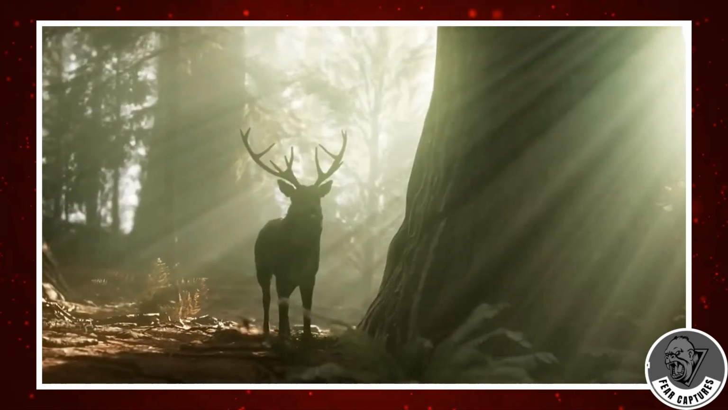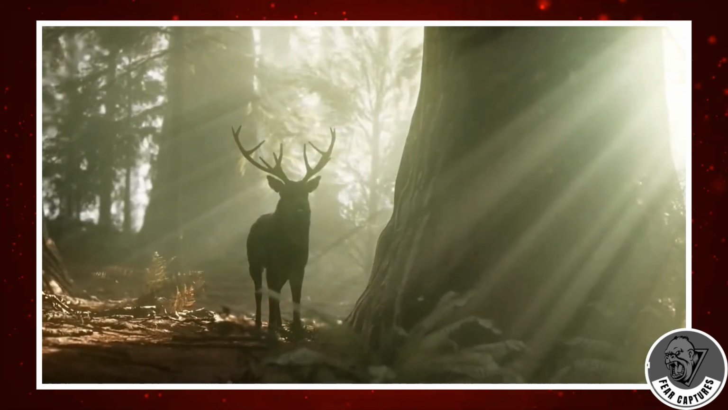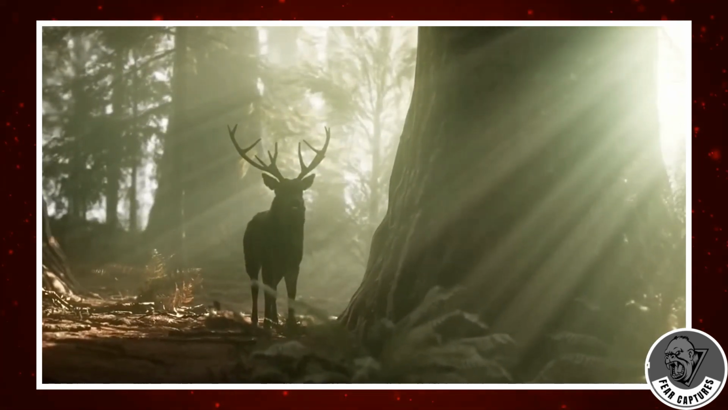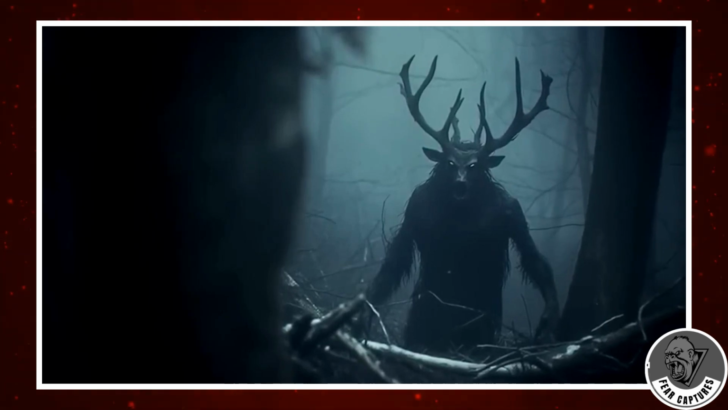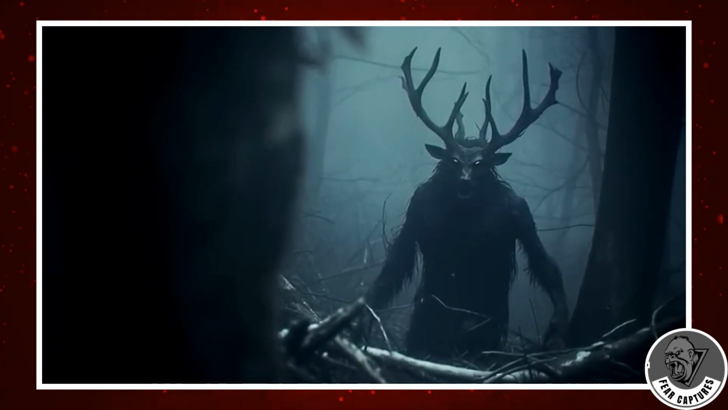But soon, the woods got weird. Everything went quiet, and a terrible smell of rot filled the air. The sun started setting, and then he saw it. A creature around 9 feet tall with deer-like legs, a skull-like face, and glowing yellow eyes. Things got worse.